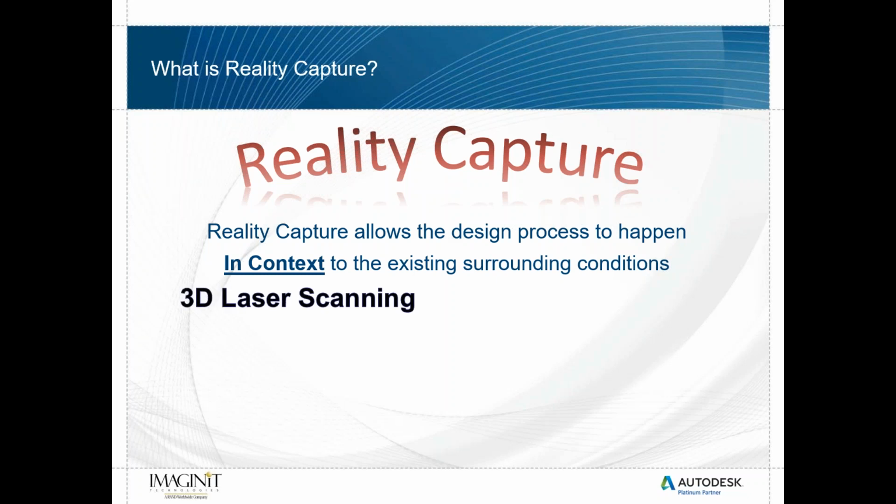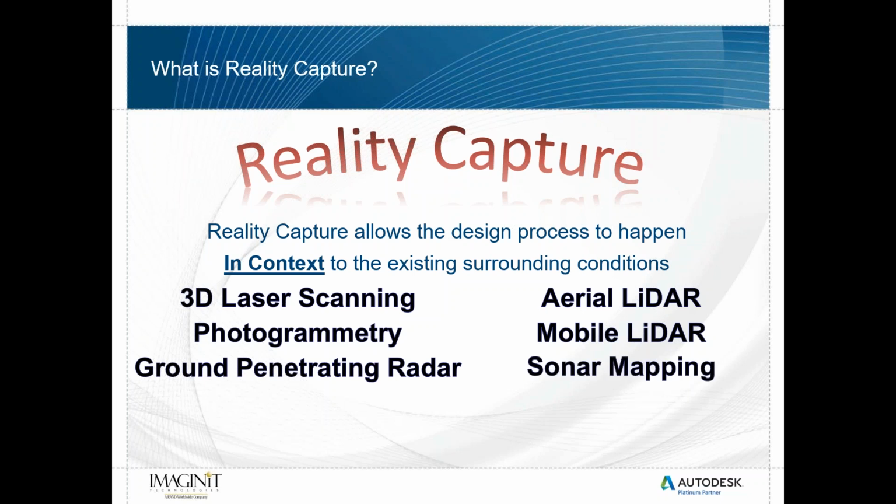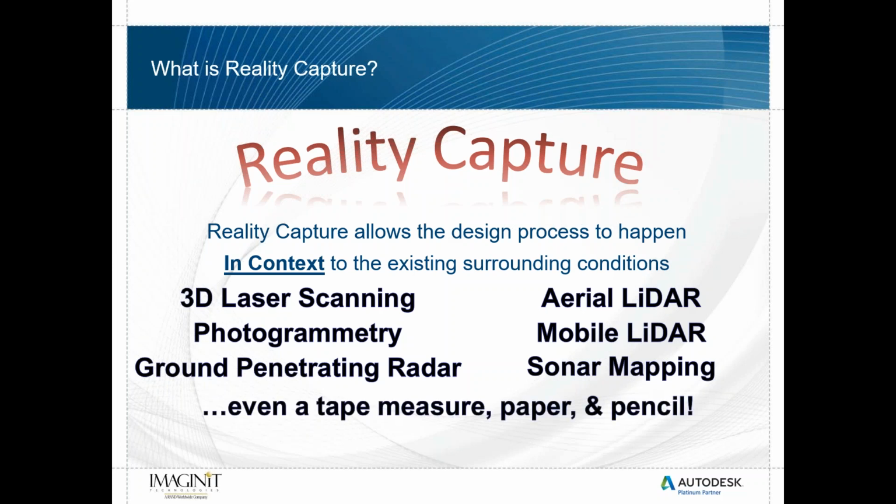We can get into technologies like 3D laser scanning, aerial LiDAR, mobile LiDAR, photogrammetry, and ground penetrating radar, even sonar mapping off the back of a ship. And, you know, much to my chagrin, yes, even a tape measure, paper, and pencil, okay? So you're able to collect real data with all of these things. It doesn't have to be an expensive piece of equipment.